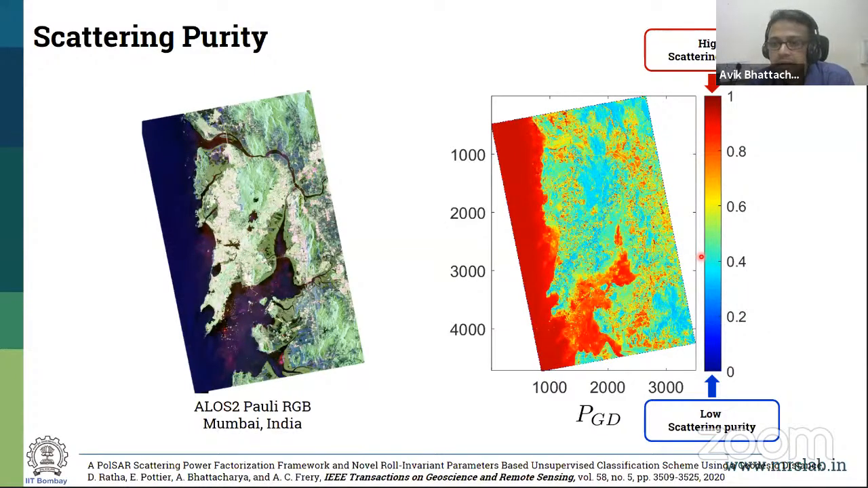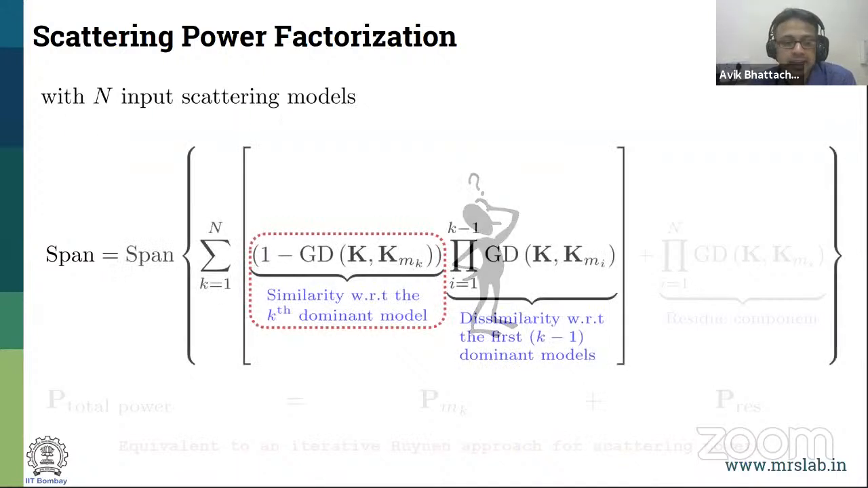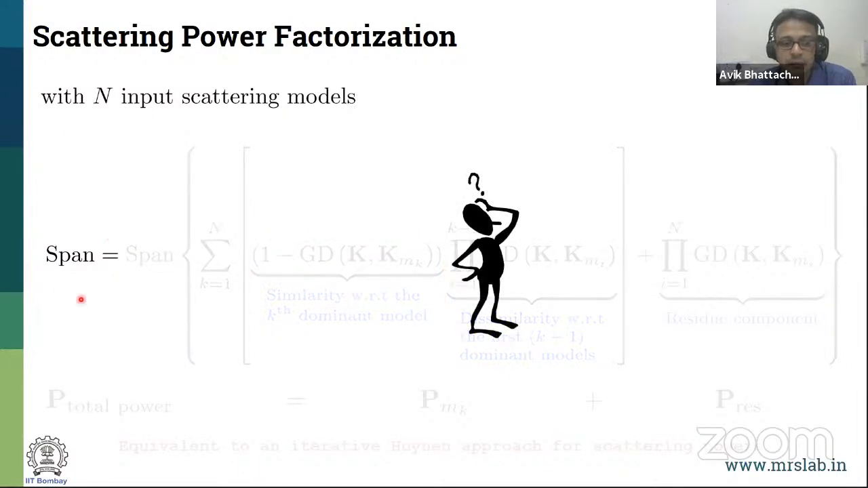So going from here, next is how do I go into power factorization? As you have seen, there are a number of decomposition methods, as we have mentioned, and they have been very popular. But we will talk about factorization utilizing n different scattering models. So what is the idea? The idea is to separate the span. So you have the span, which is the total power.